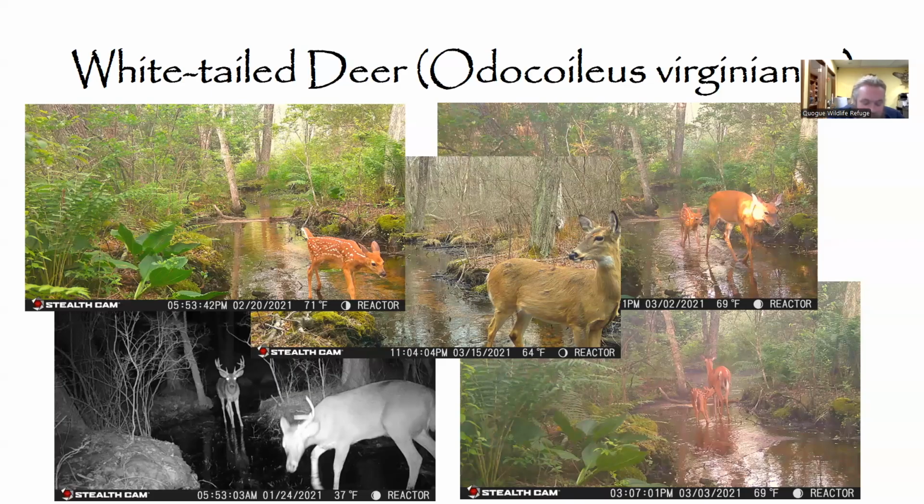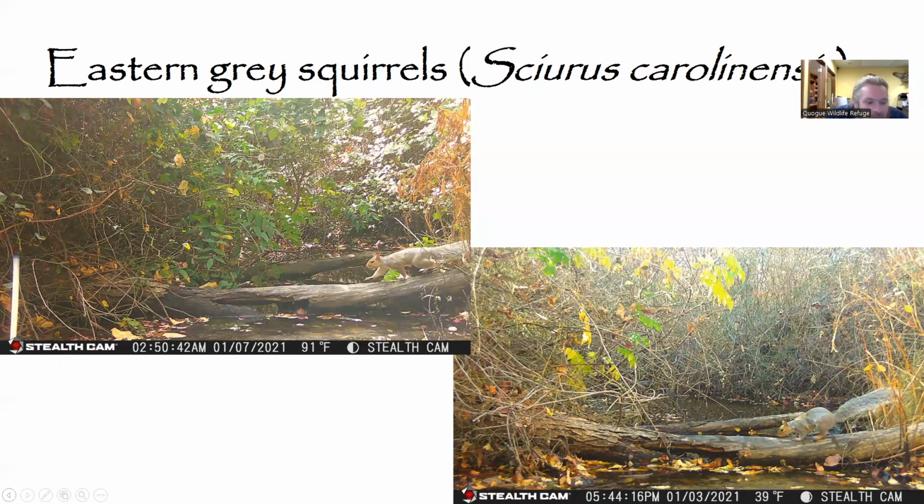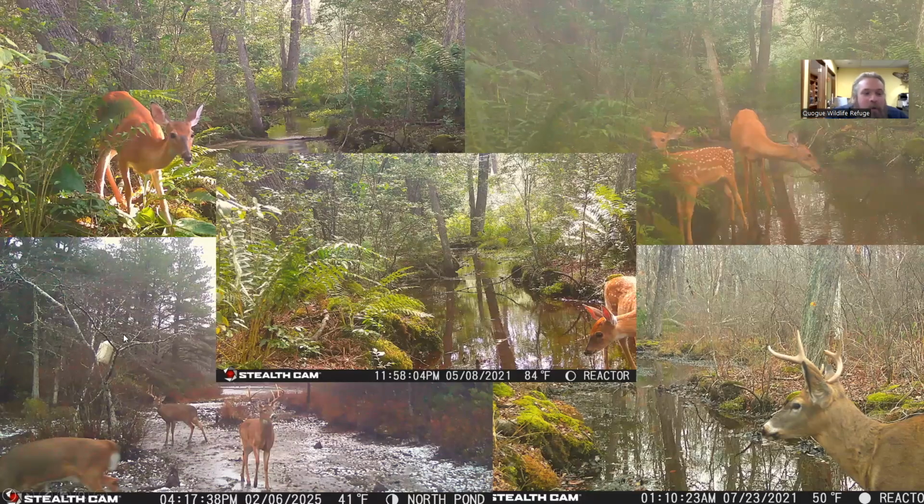So as far as their fun facts go, they communicate using tail signals and scent. They have nearly 310-degree vision to help them monitor and avoid predators. Their antlers grow incredibly fast. We have deer on record that are upwards of 8, 9, 10 bucks, and those antlers grow and fall off every single season. And here's some other photos we got of these guys. Just the ability to capture them in the wild without them knowing really yields some gorgeous and in some cases kind of silly and fun photos.